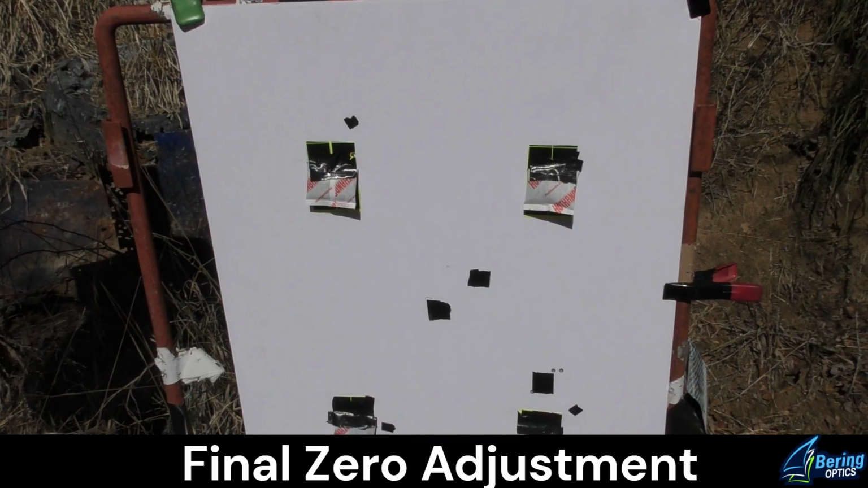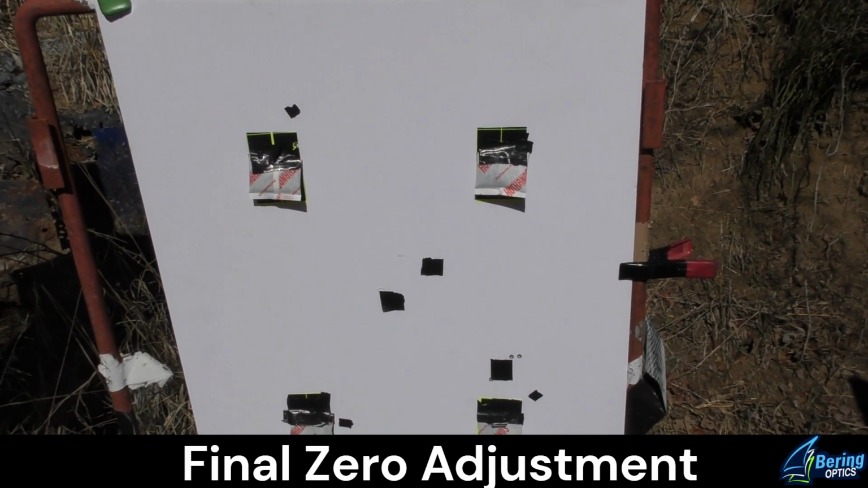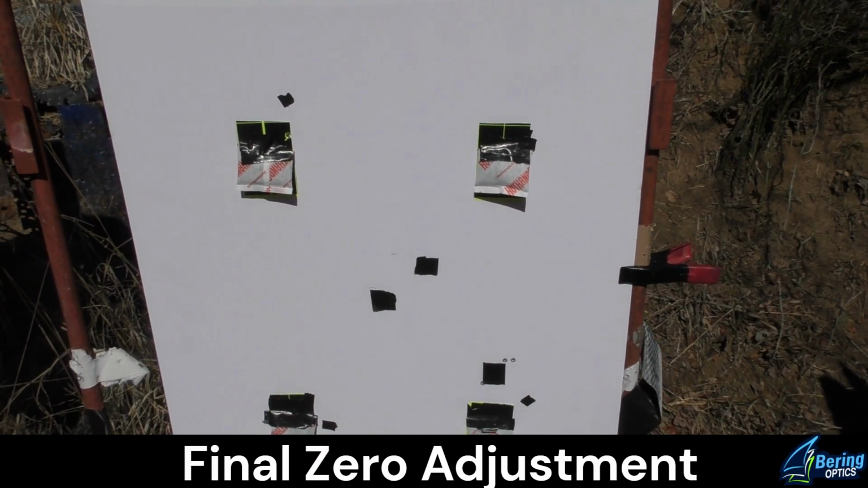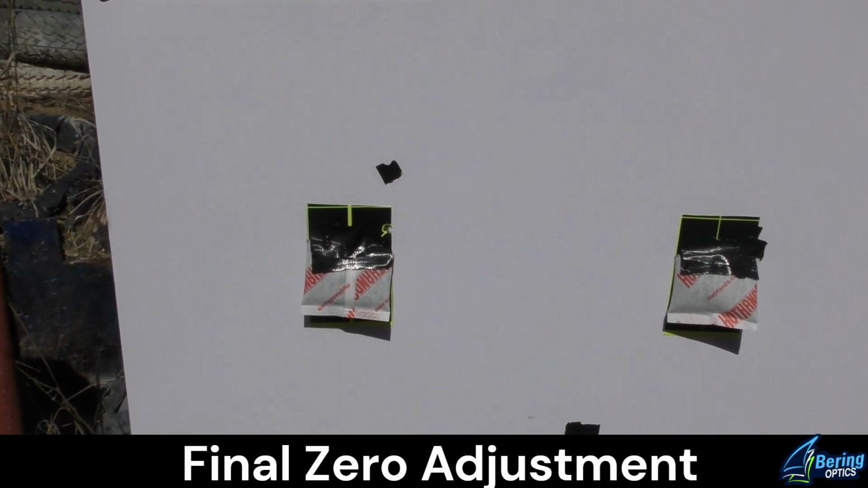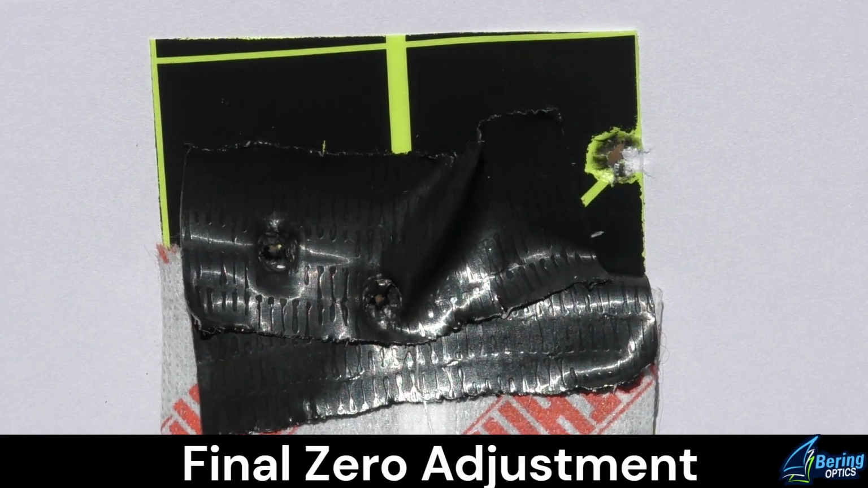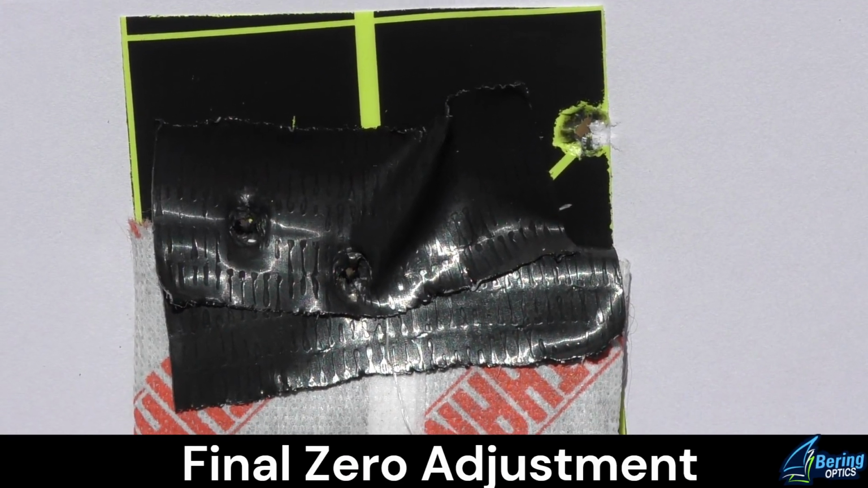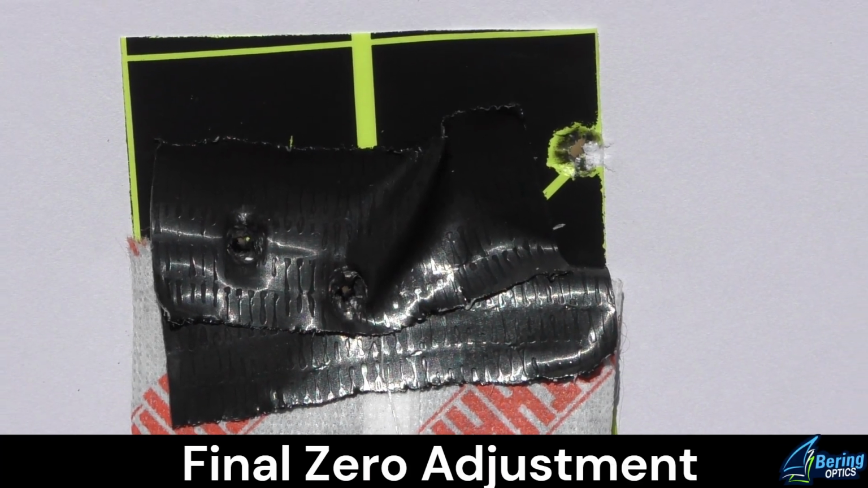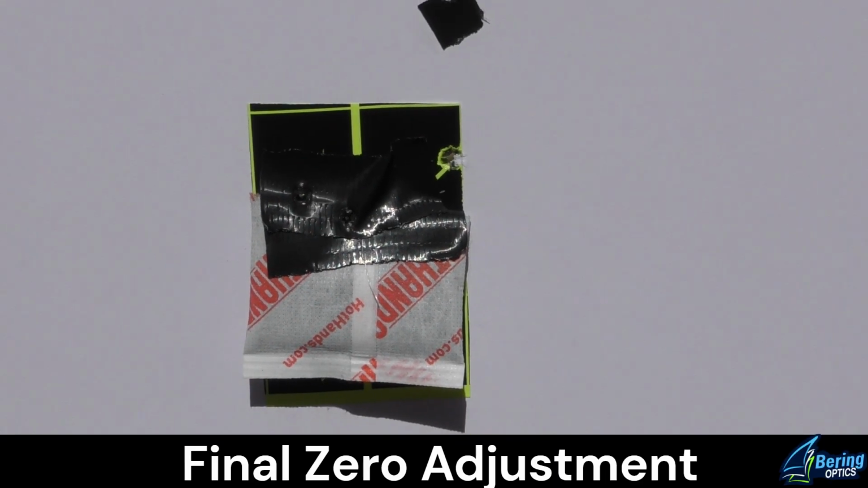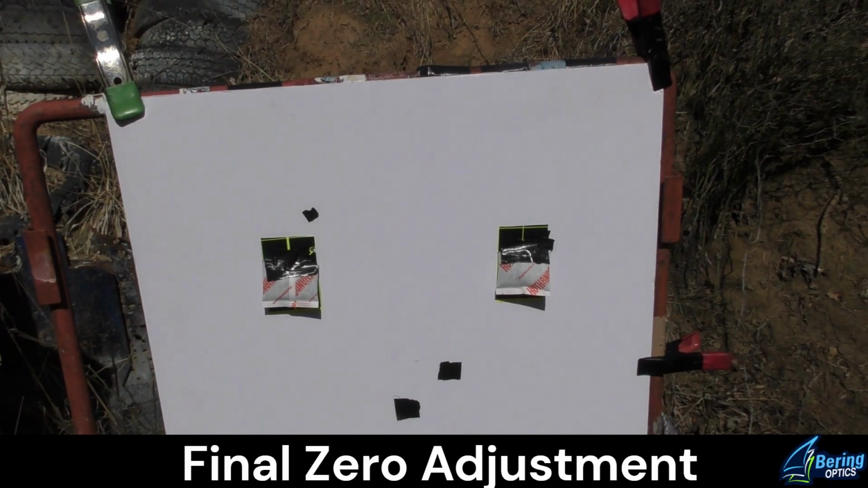Alright, so the air show continues above, but we've concluded the range test with the 223 and the Hogster MPVO with a final 3-shot zero confirmation. There's 2 in the black just above the hot hand warmer and the one there, so about 1.5 inches spread, which is what that gun gives, even with day optics. So we are good to hunt with the MPVO.